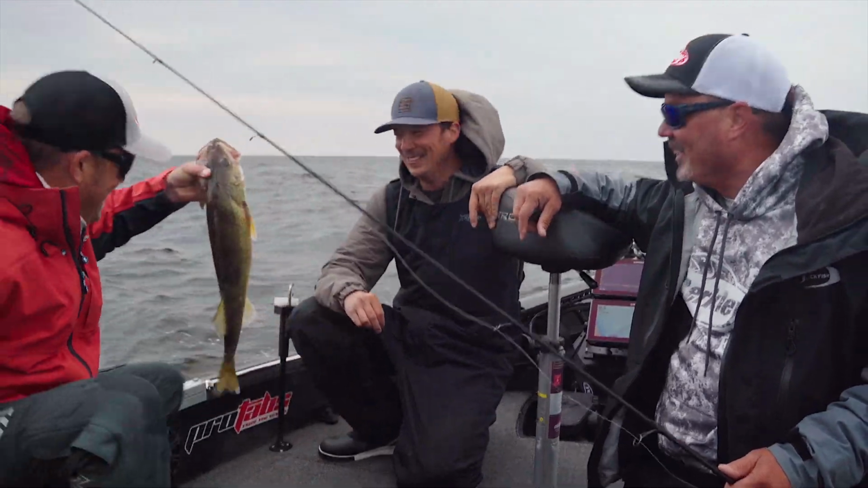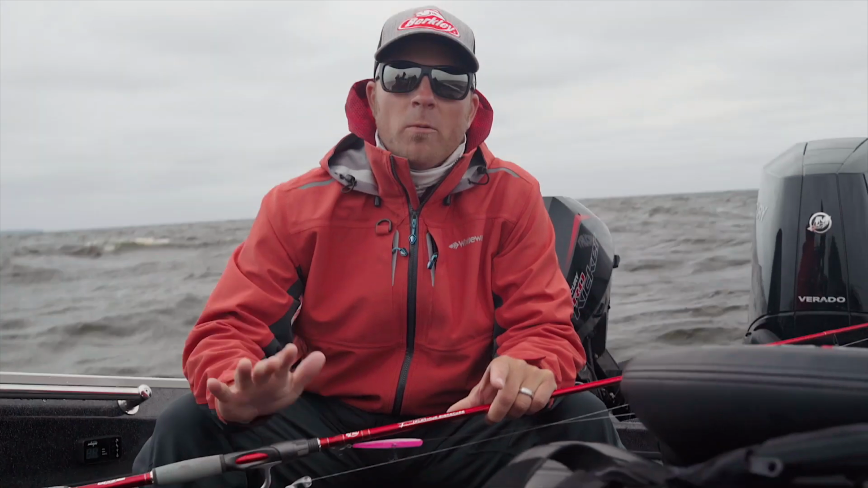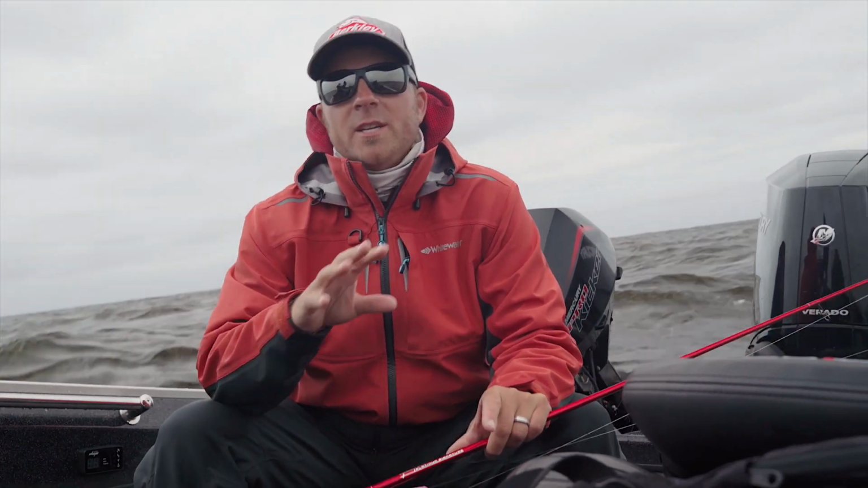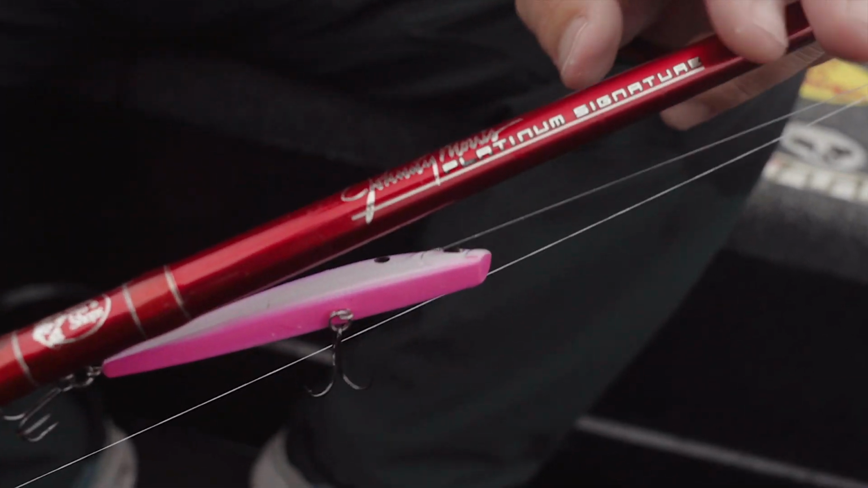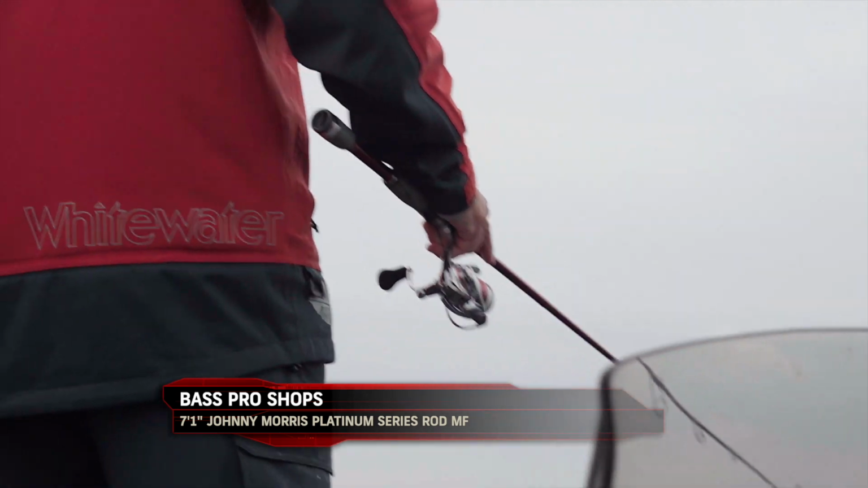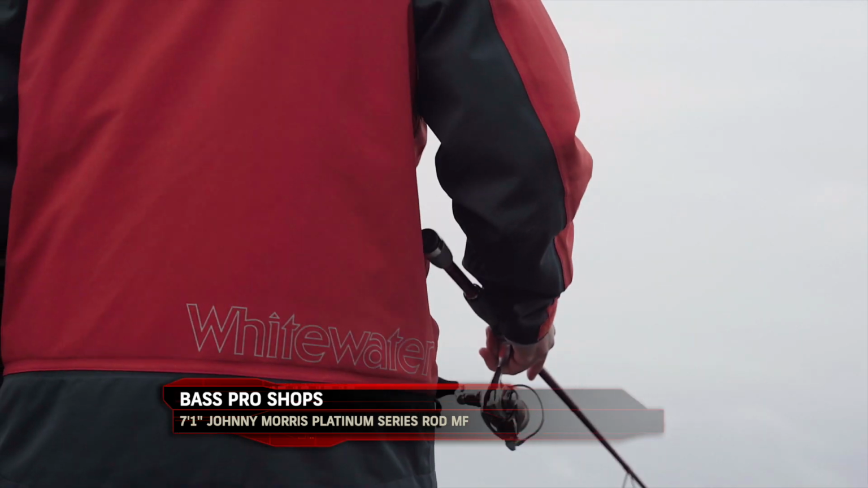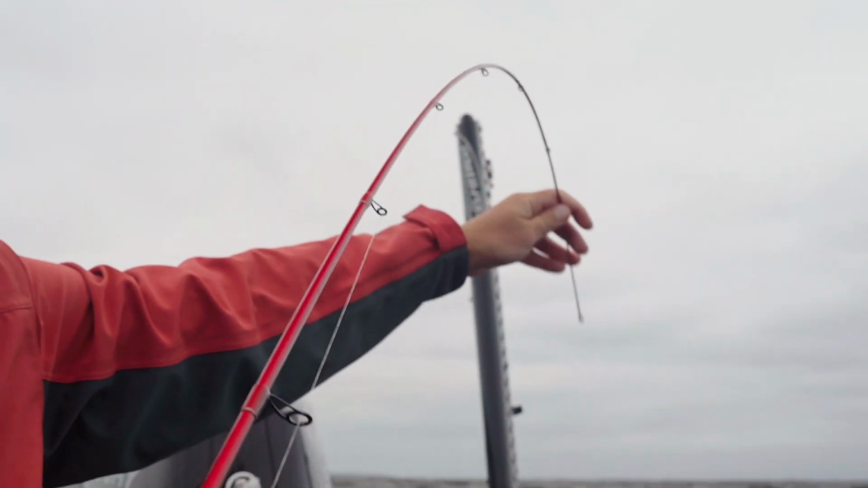So one of the things I want to talk a little bit about is the gear we're using with these 2 presentations to catch these big Lake of the Woods walleyes. Obviously, I'm throwing this glide bait, this new Berkley Finisher, so something a little bit longer in length for the rod. This is a Johnny Morris 7-1 medium fast Platinum Series, and the first thing you'll notice is a lot of backbone with a nice fast tip.